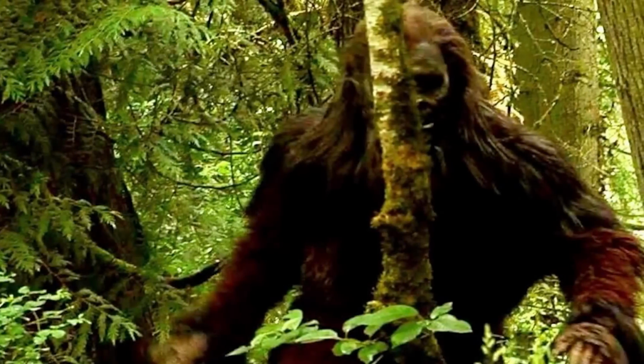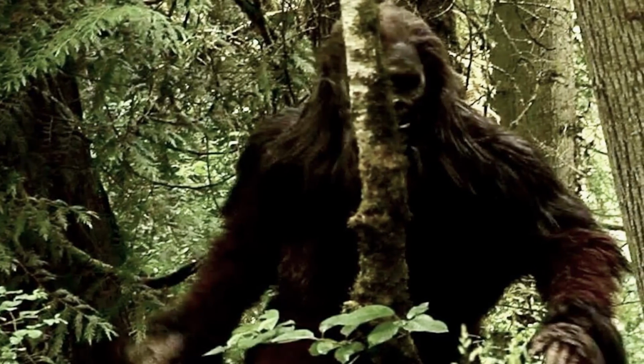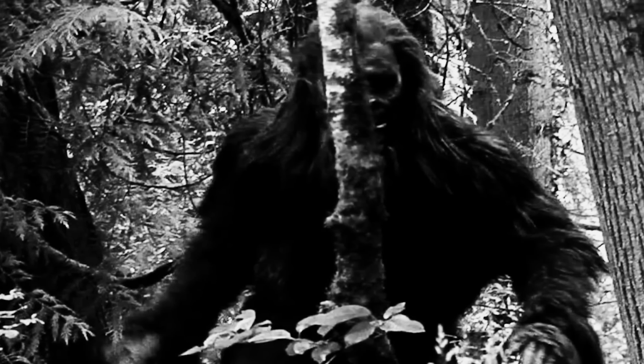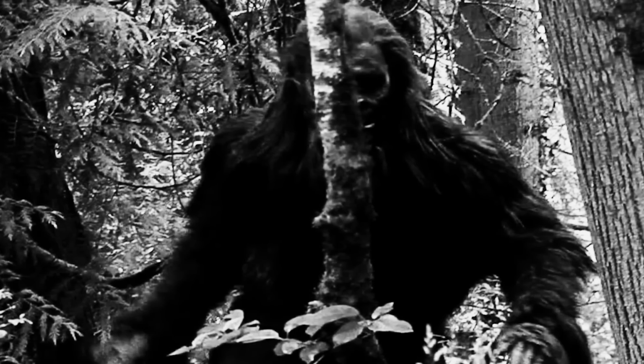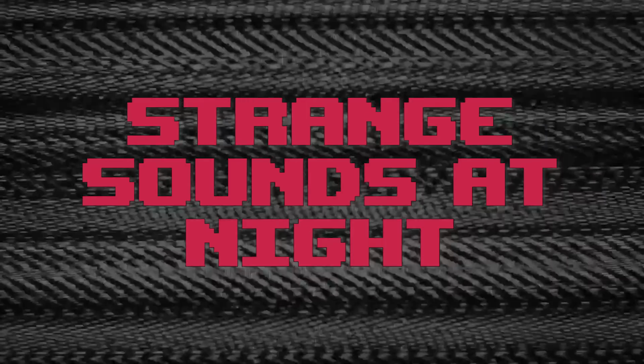Many people have proposed that these images may capture a creature of legend, the elusive and mysterious Bigfoot. Tales of this legendary creature have persisted for generations, often described as a towering being inhabiting remote wilderness areas. And as we've seen in previous videos, there are more and more sightings of these beings. Could we finally get closer to finding the truth?